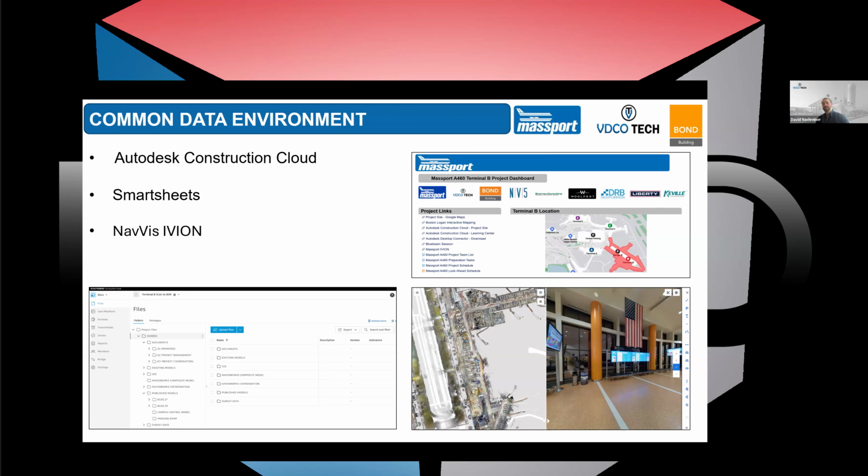But we also established Smartsheets. This was mostly in the beginning. We set this up on the VDC Tech end just to get a dashboard of who's doing what, a list of project links to access information quickly, so you're not searching for it in emails, and a single area where our schedule was, where our work plans could be, that we could share with the team and they could access appropriately.